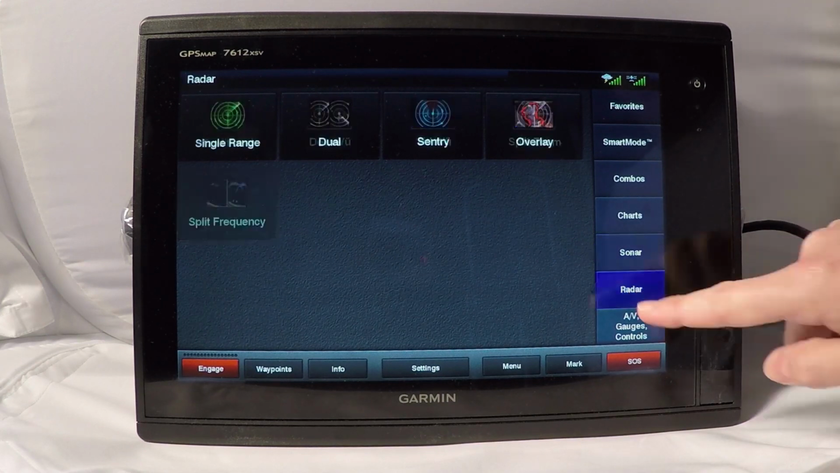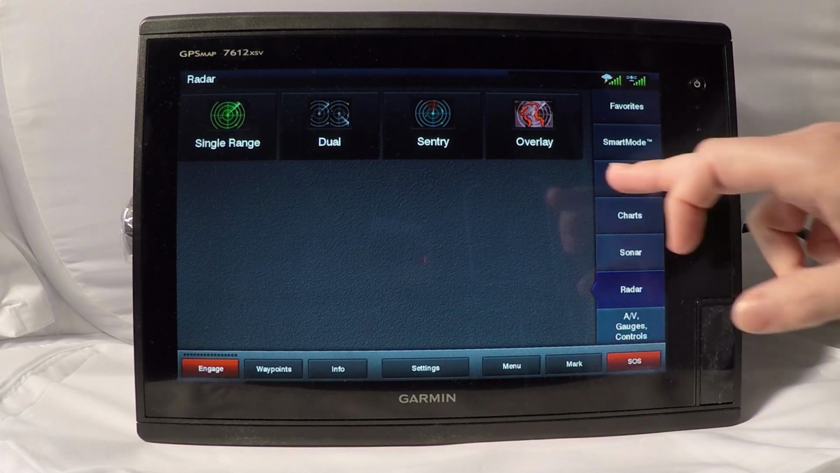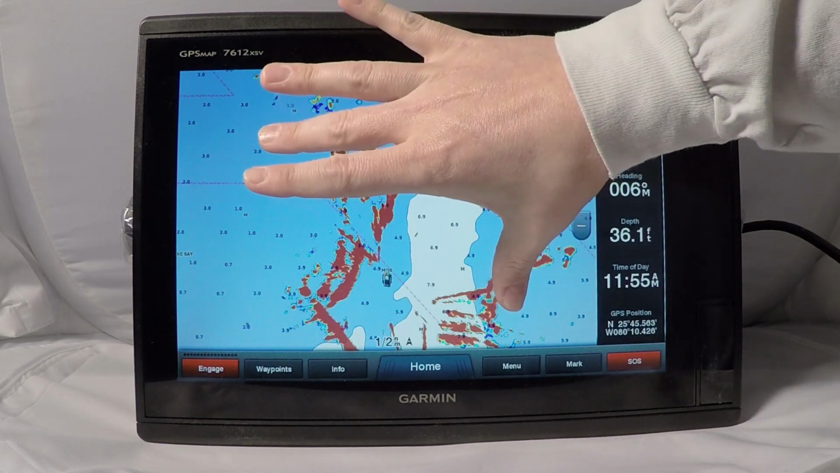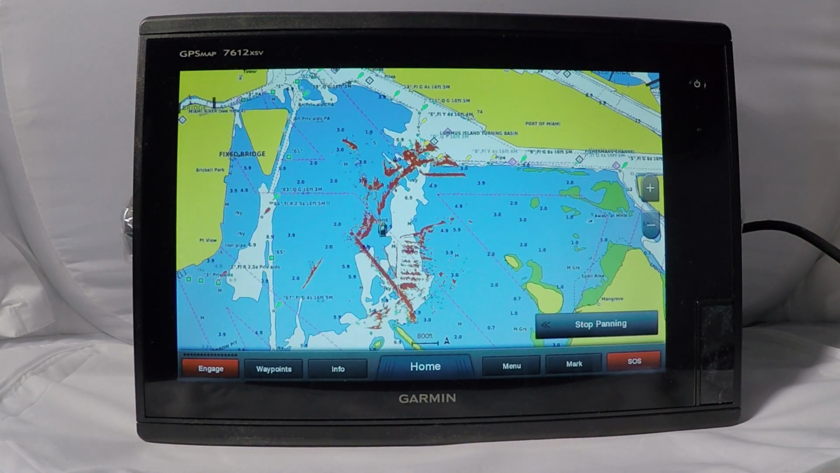Next, we're going to go to the radar screen, and here on the radar screen you're going to have single range, dual range. So if you have a Garmin XHD radar, you can do dual range radar, see 2 different ranges at once. You'll have sentry mode, which will alert you to any mark that comes within a certain range, and then the overlay mode, which will put the radar on top of your chart. If you hit overlay, you'll see our navigation chart with the radar sweep right on top of it. And again, because it's pinch to zoom, you can just pinch in and get a broader look of what your radar is actually picking up.